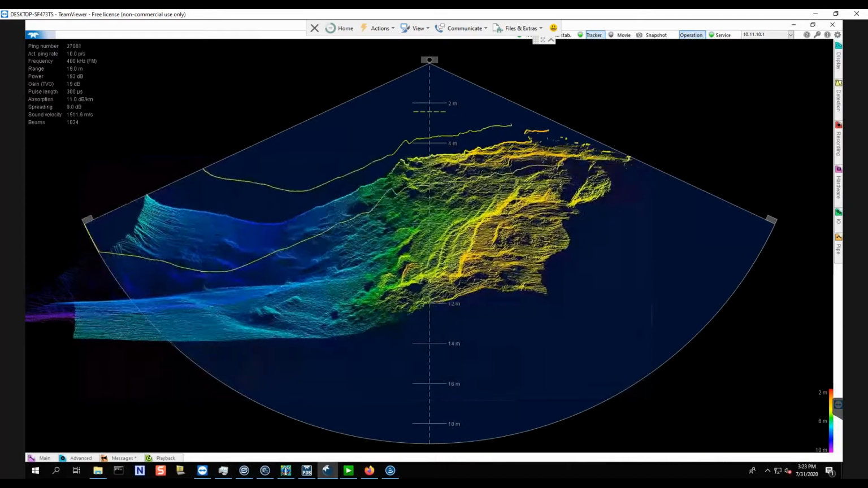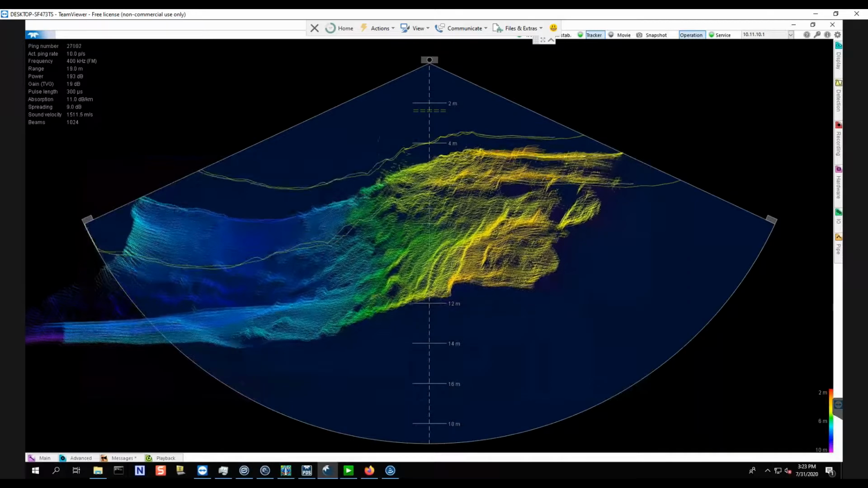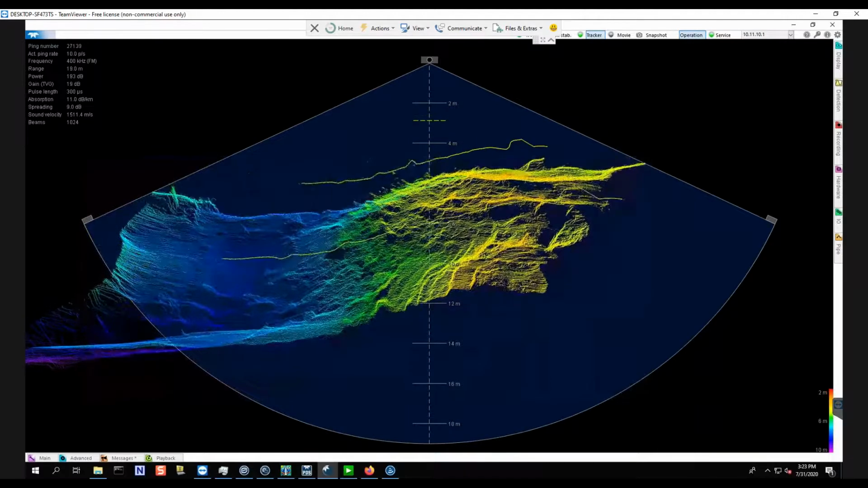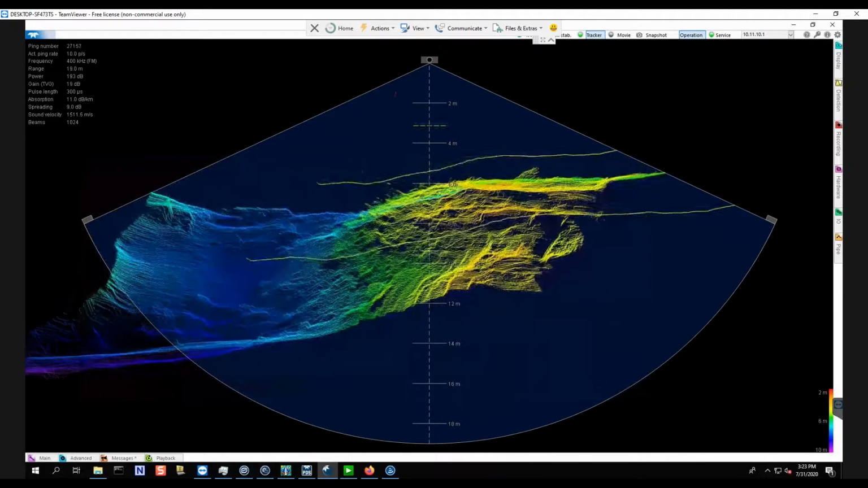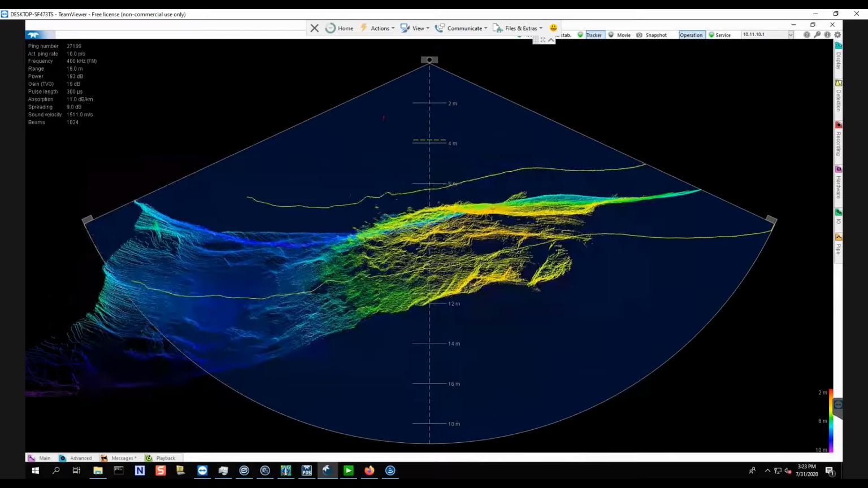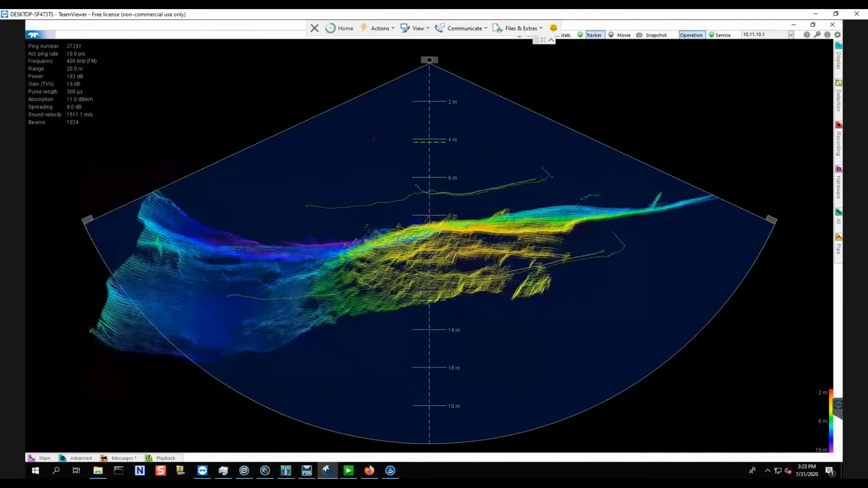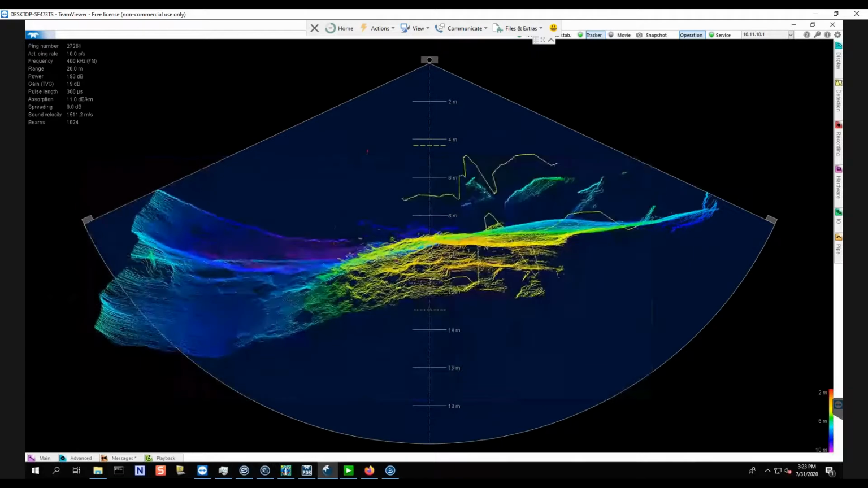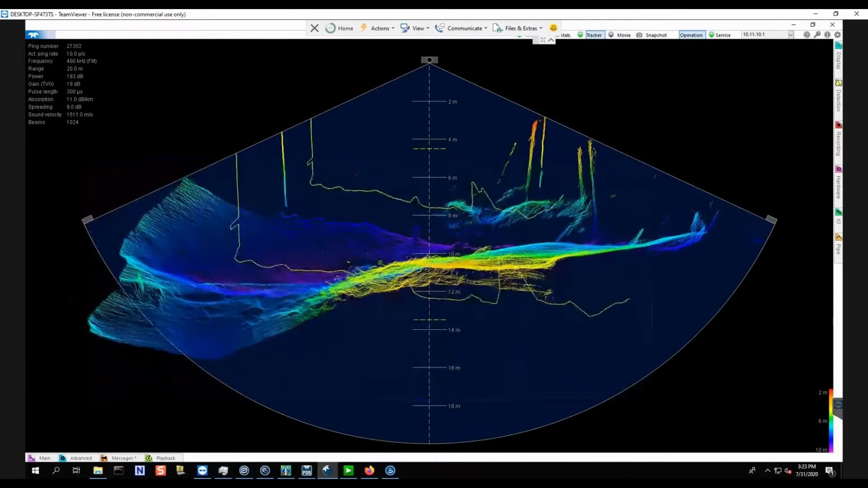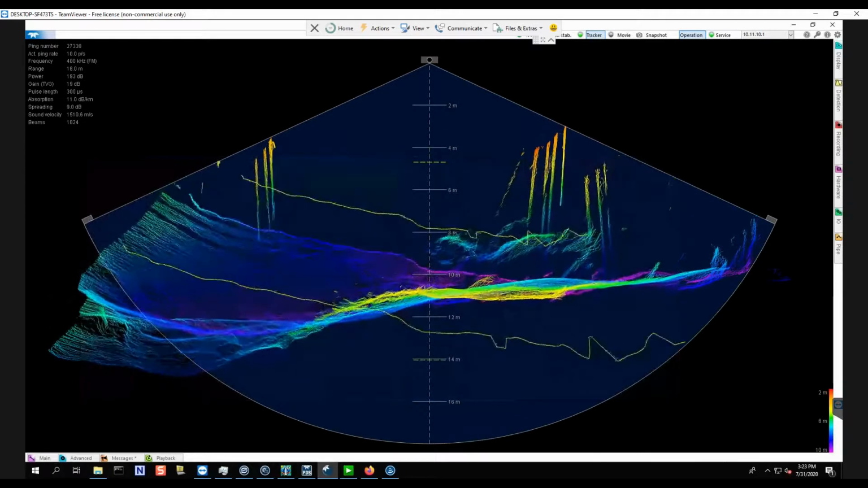Tracker mode is basically like an autopilot mode that uses the bottom detect algorithms to properly adjust all your settings so that the sonar basically runs itself. It'll set all its range, its transmit power, its gain, everything for you. So basically you can just reduce this display and let the sonar run by itself. Switch over to PDS.